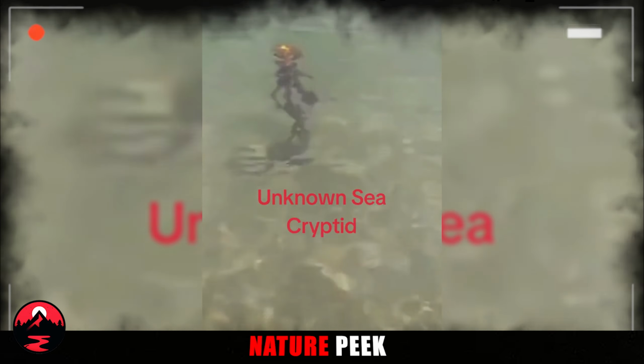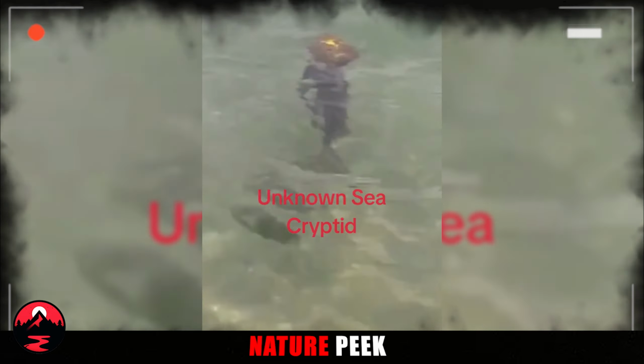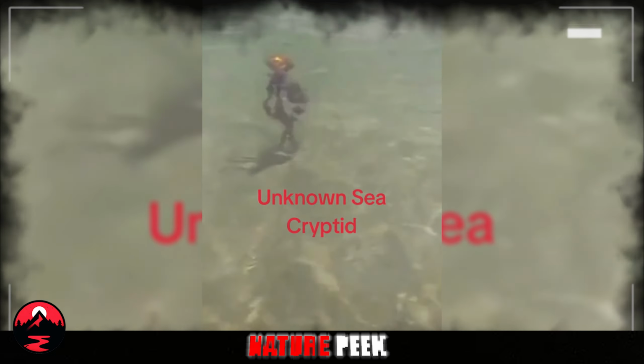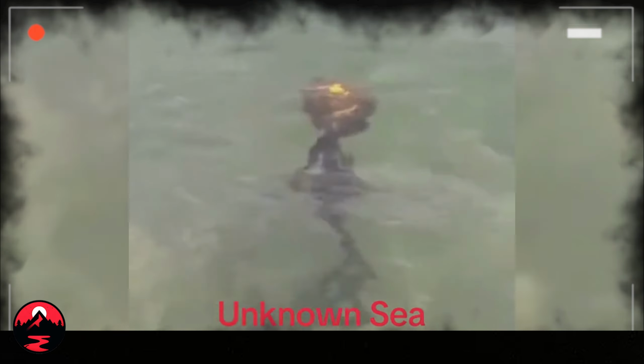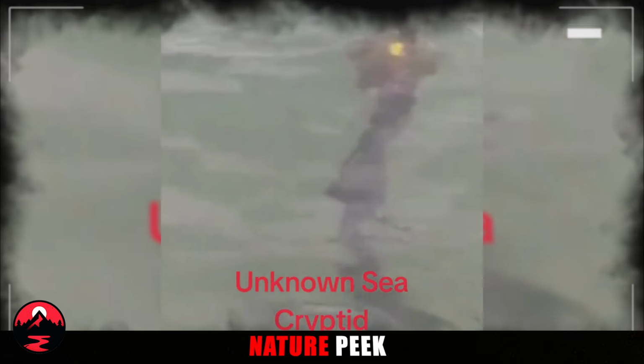Have you ever been relaxing on a beach, soaking up the sun, when wham, a strange bulbous creature with long tentacles floats by? That's exactly what happened to Sergio Luis Reis on a recent Brazilian beach trip. This mystery monster looked like something out of a sci-fi movie, just chilling near the shore.